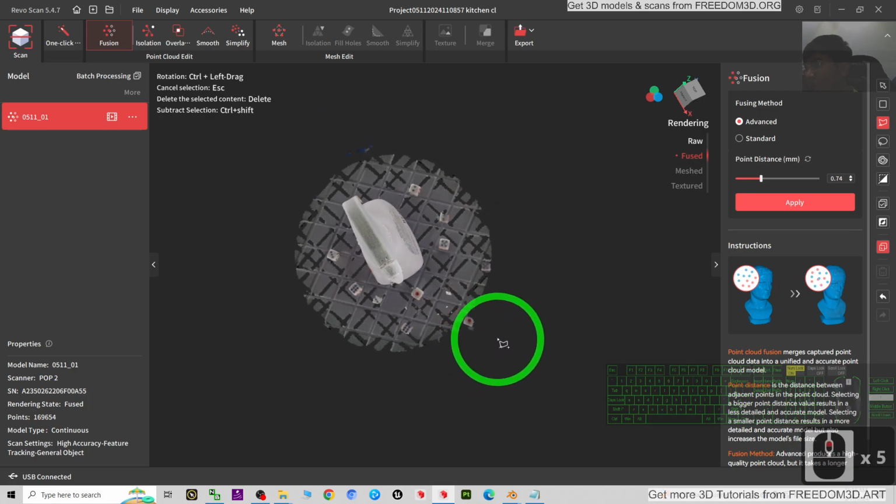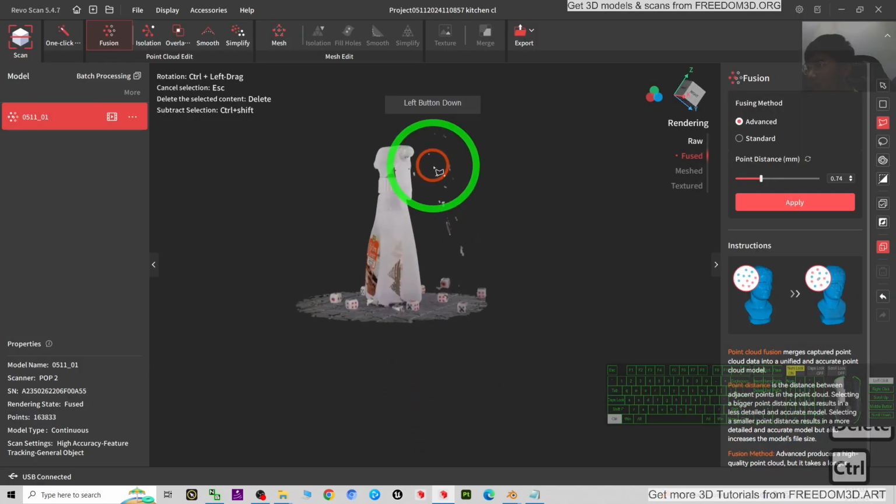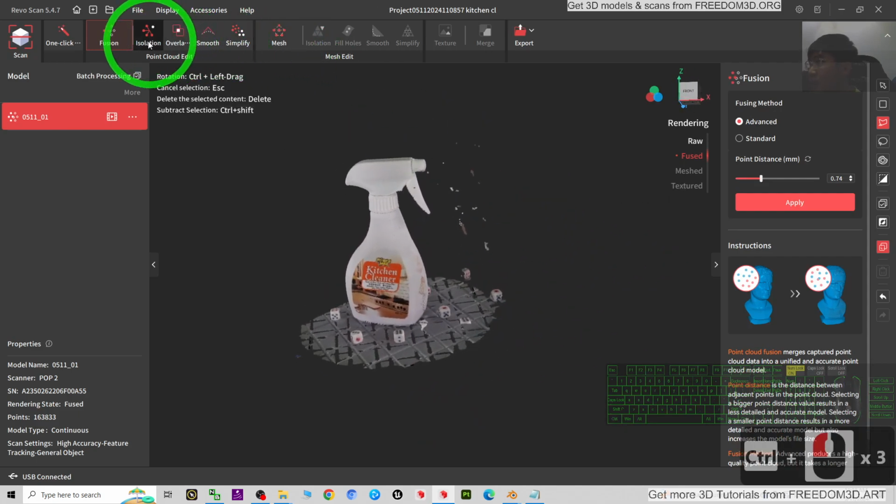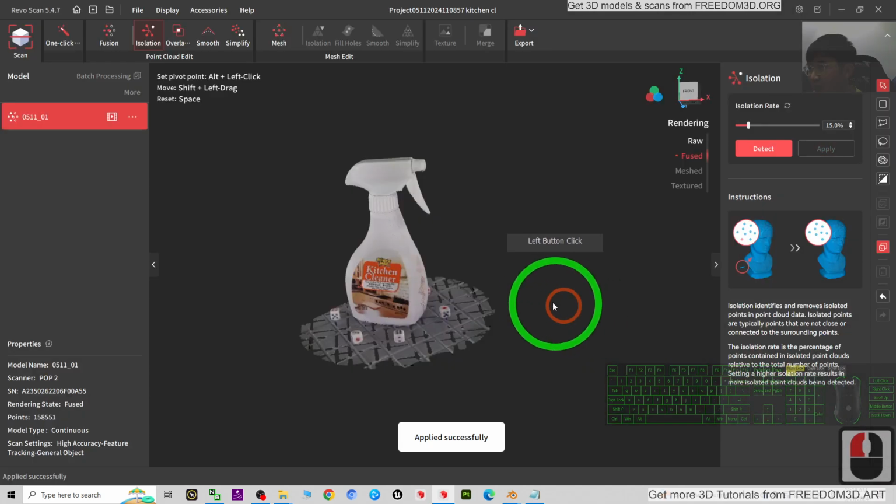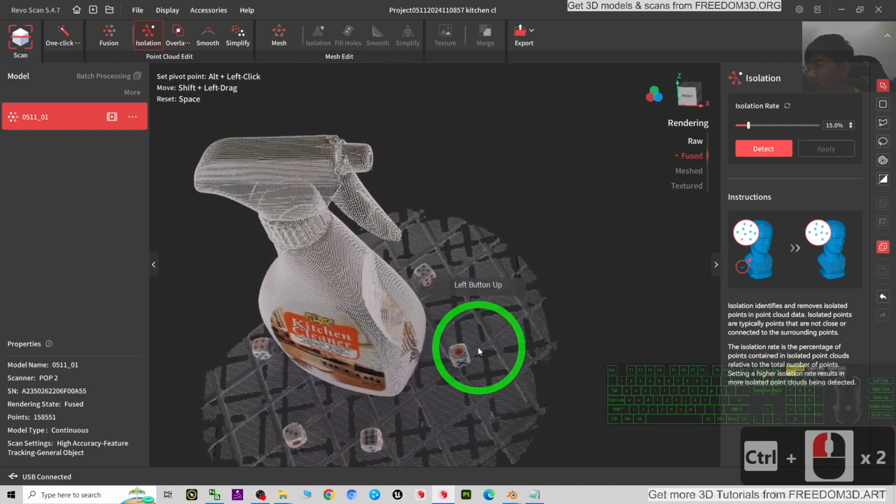Next is the bottom part. I just clear all of this. Then I click the isolation to let it automatically detect the isolation and apply it to clean the 3D model. Now, just left the bottom.